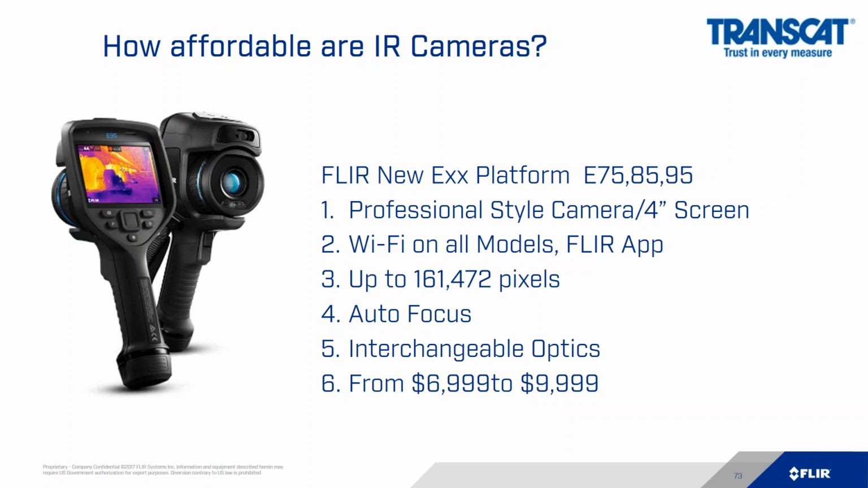Just recently, we've upgraded our EXX platform. We've just introduced the E75, 85, and 95. This is a professional style camera with a 4-inch touchscreen. This is a screen that works just like your smartphone. It's instantaneously responsive. The cameras turn on in under 20 seconds, and they have Wi-Fi on all the models, just like I described in the earlier models.